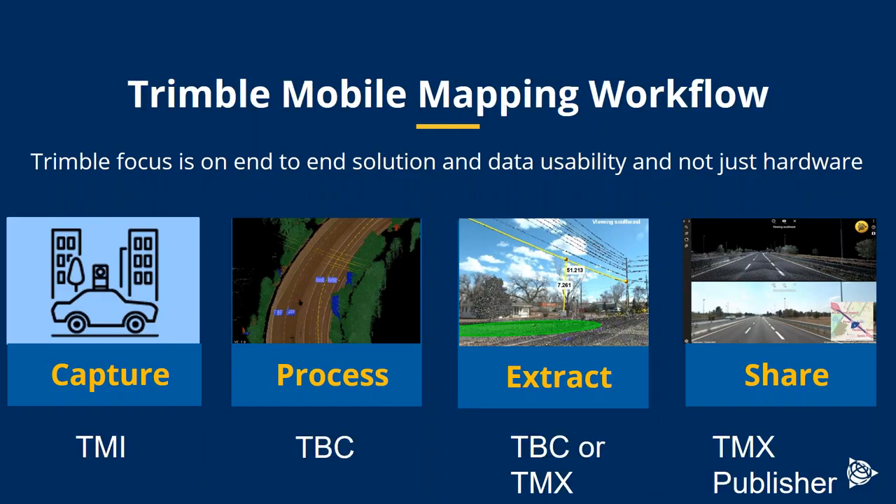In terms of the specifically Trimble workflow, we have TMI as our capture software. TBC is where you would do most of the processing. So this talks about things like processing the trajectory, doing registration, generating point clouds, etc. And then from an extraction point of view, there's a choice of either continuing in TBC or going to our TMX product. And then for sharing the data, we have our TMX publisher platform.